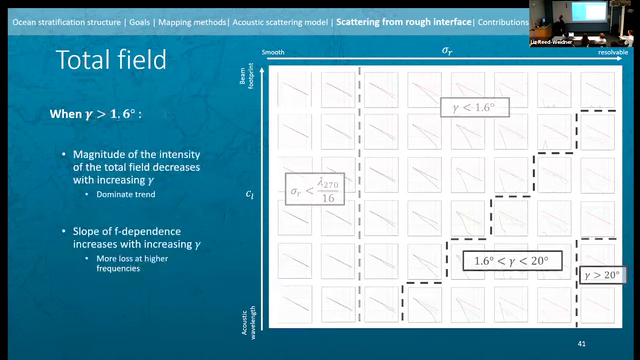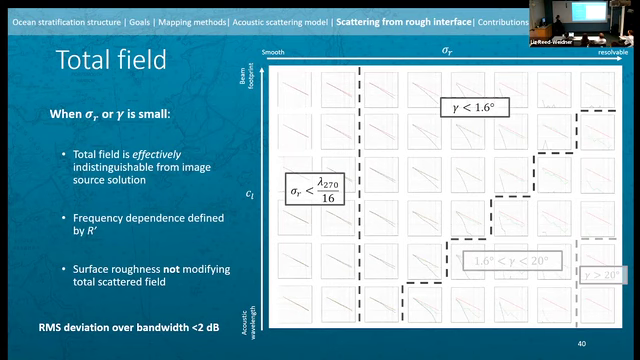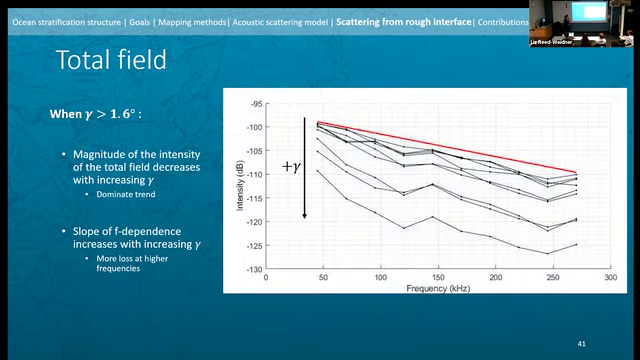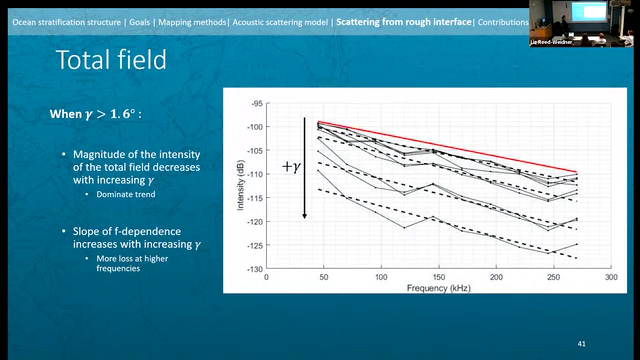So now we're going to switch over to the location where our RMS slope angles are getting large, right? So our surfaces are getting very rough. And here, there are 2 things that start to happen. I'm actually going to plot everything together just to give you a sense. I'm also going to take linear regressions of each of the examples of RMS slope angles. So we have 4 different RMS slope angles that we're testing here.